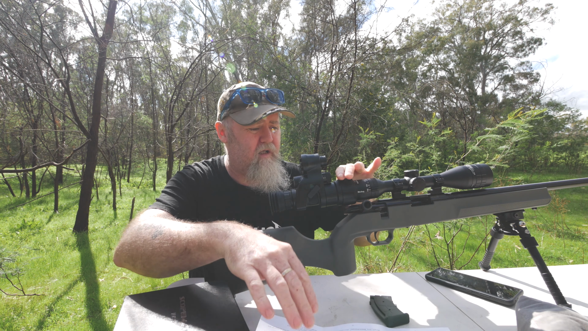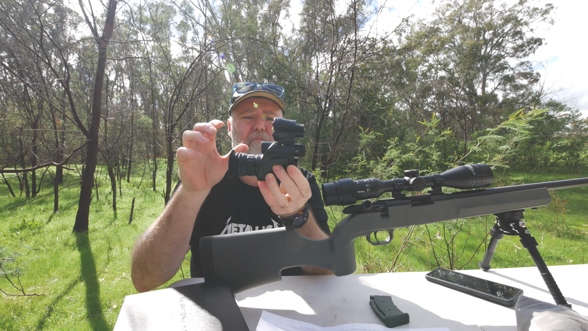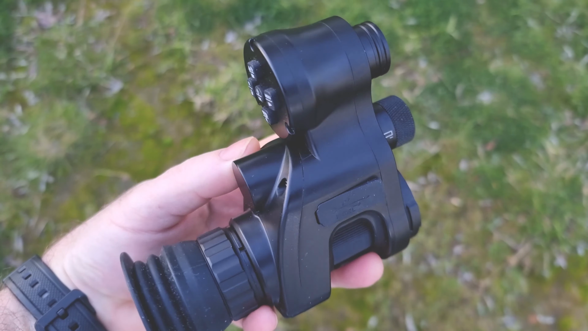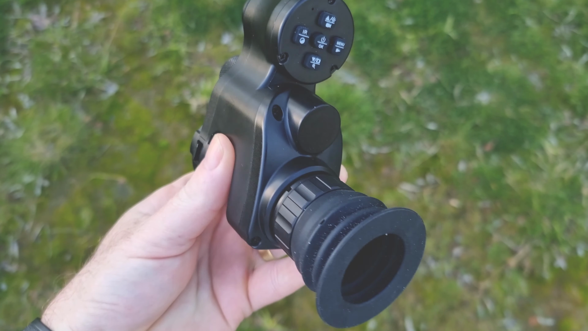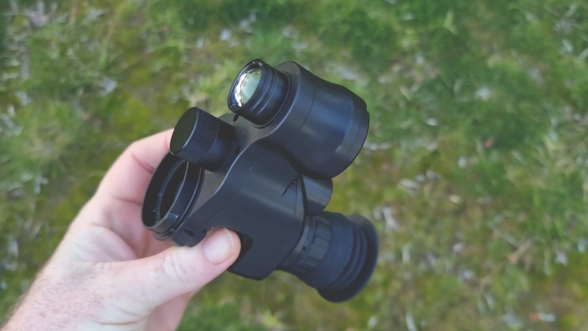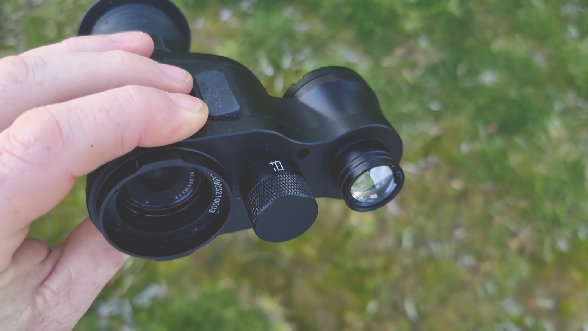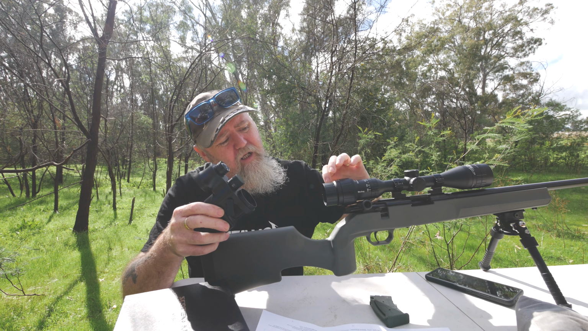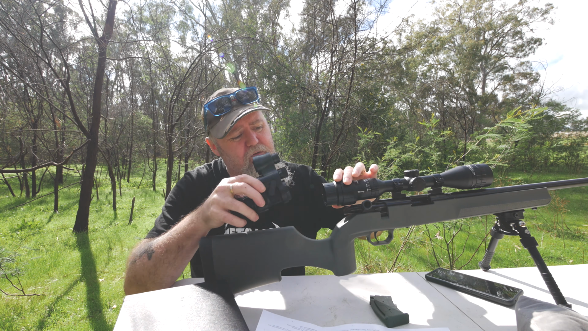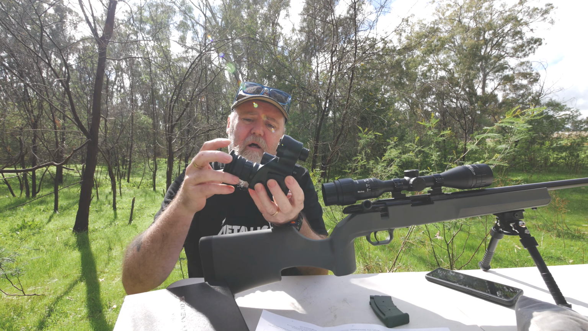We'll just talk about build quality for a second. Most of the actual unit is made out of plastic, just a hard sort of resin type plastic. The front, where the torch illuminator is, where the bayonet is to actually hook into, and the battery cabinet, that's actually all aluminium. And the actual connector you use to connect it onto the rifle or scope or whatever you're putting it on, that's aluminium as well.